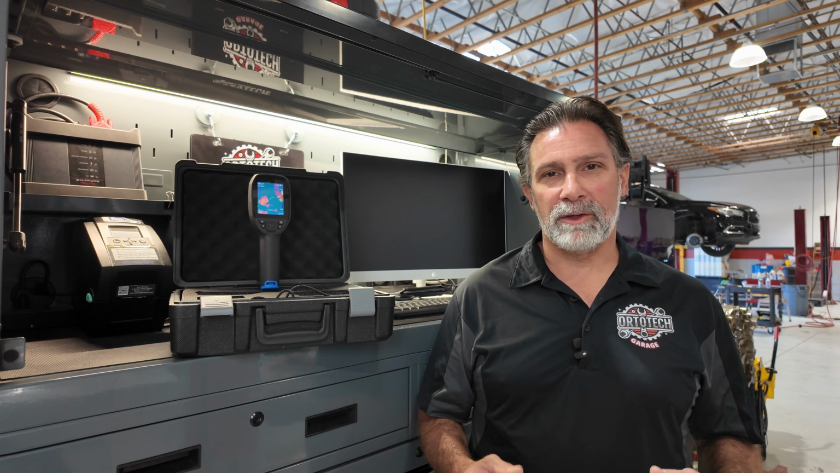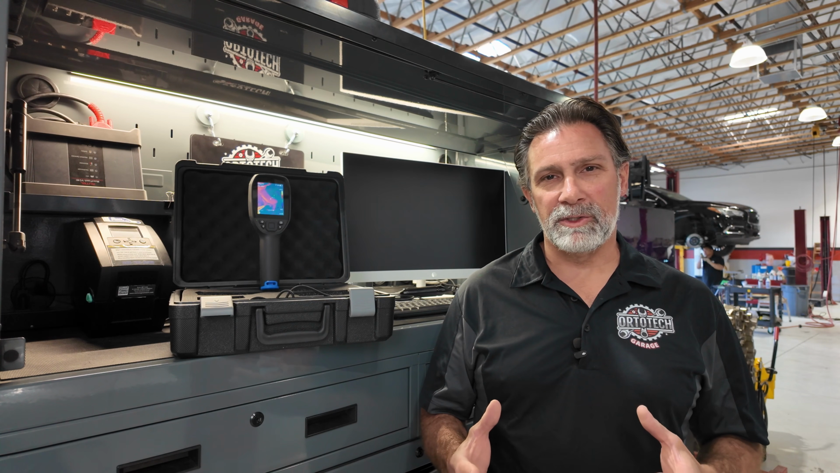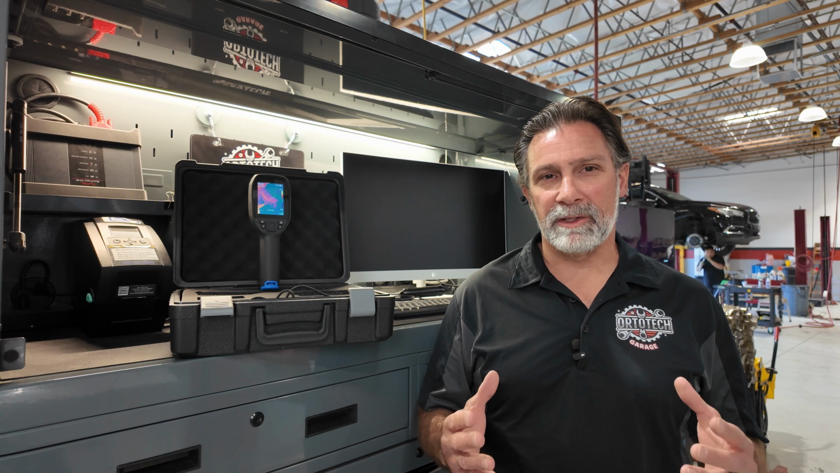For years, we've relied on tools that give us one temperature reading at a time, basically guessing and checking, hoping we land on the problem. But this isn't just a thermometer. This lets you actually see heat across an entire system in real time. And what that means is problems that used to take time, experience, and sometimes a little bit of luck can now be spotted almost instantly.